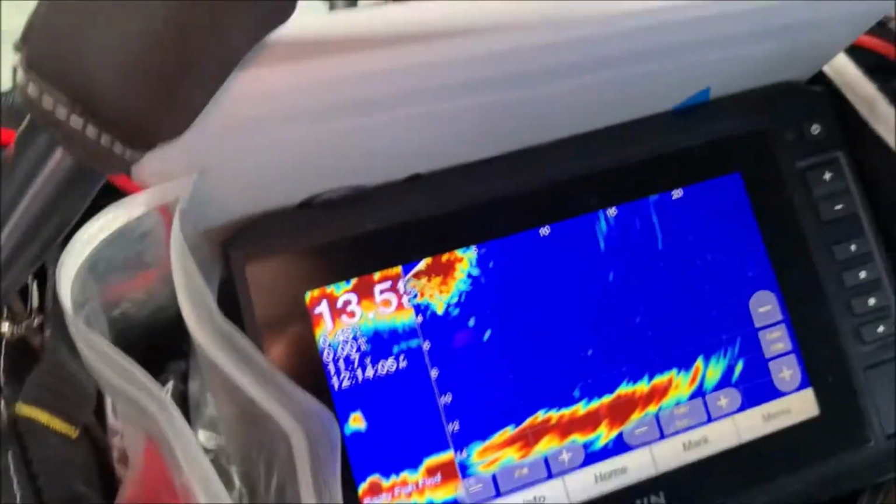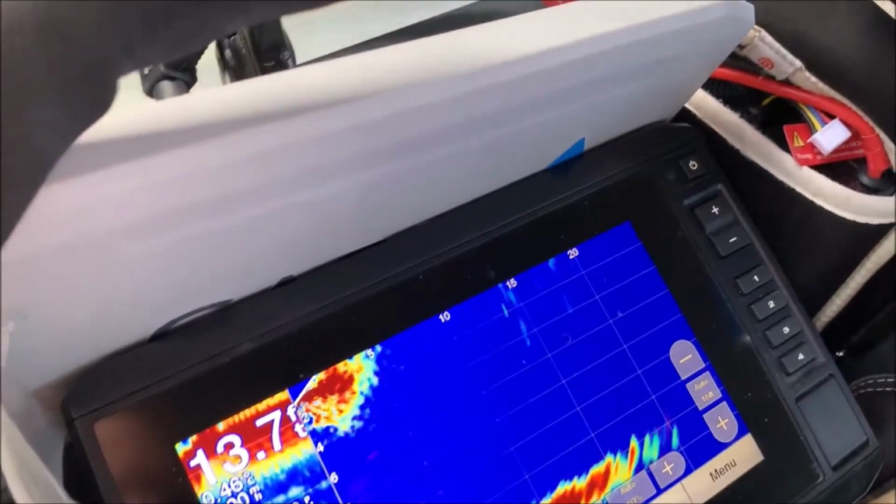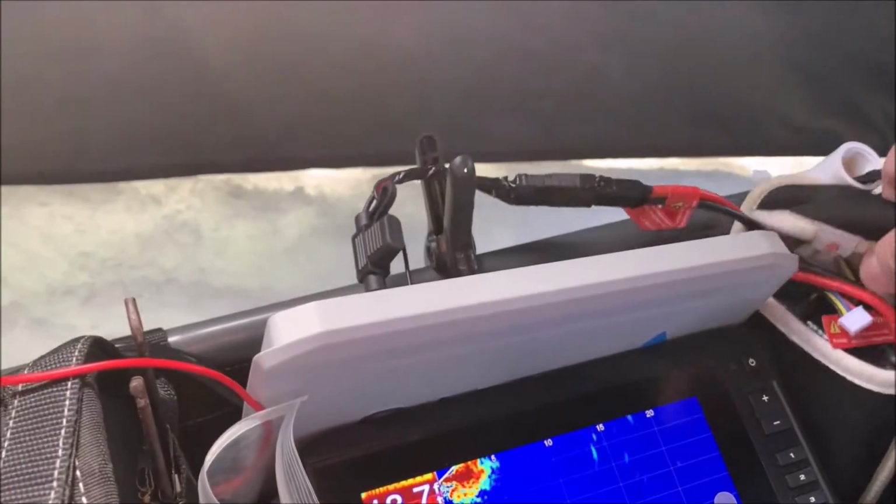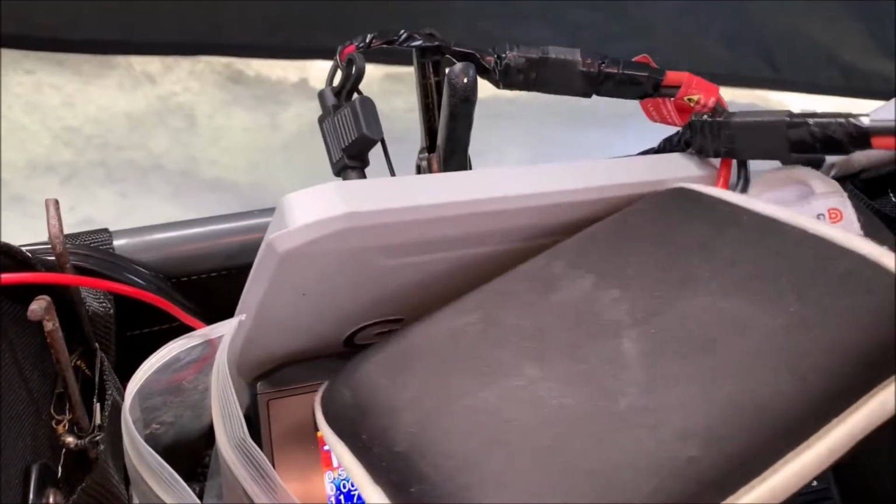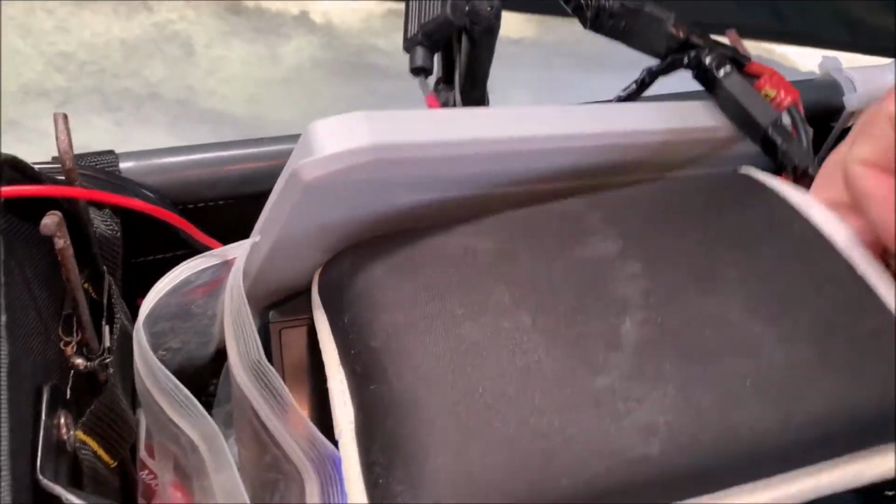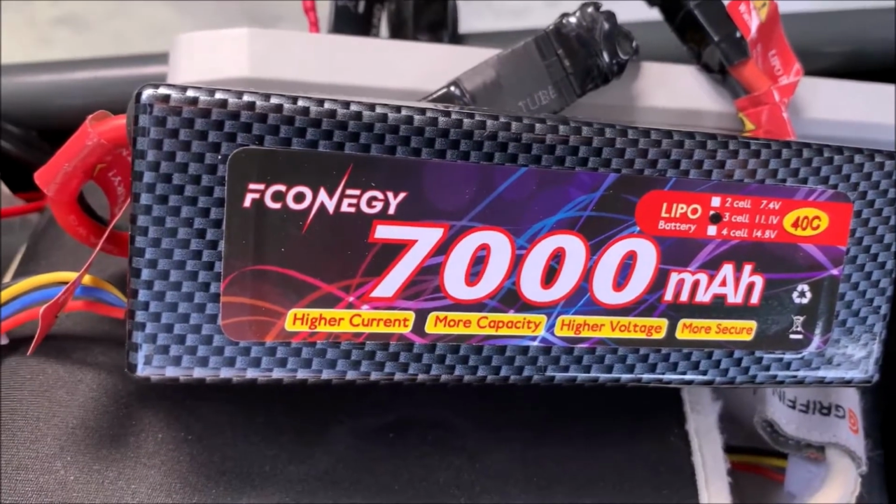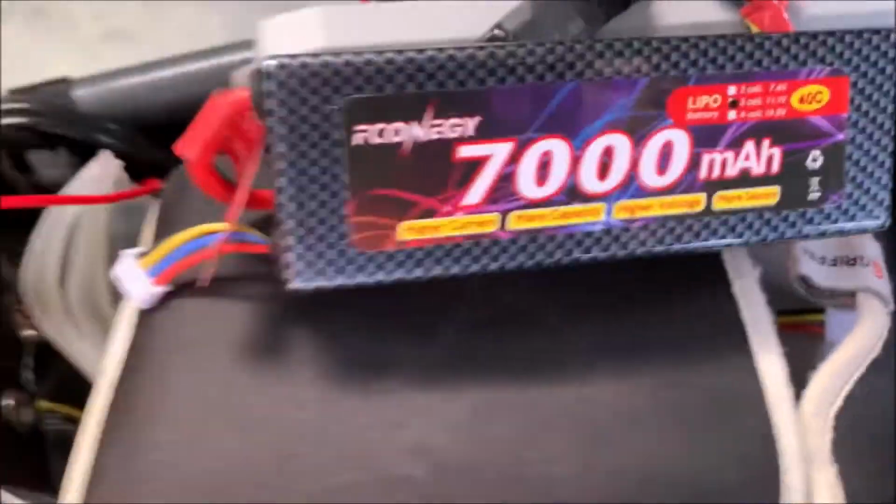And then the other thing that I had to address, the Garmin setup comes with a fairly large, heavy battery. What I did instead was I used these two 3S batteries. These are from RC cars, is where I got them. So these are 3S batteries, 7,000 milliamp hours, and you need two of them, one for the Panoptix and then one for the actual sonar.